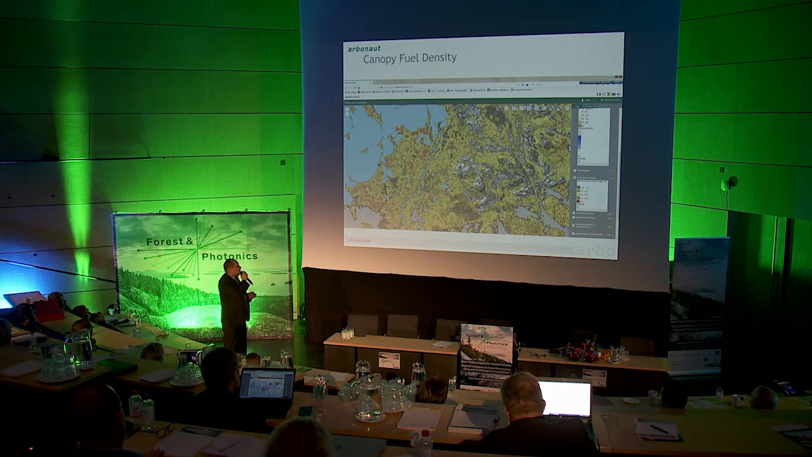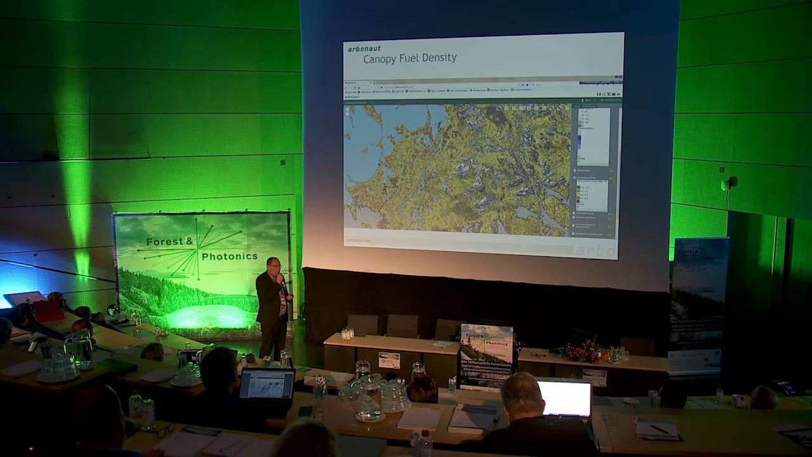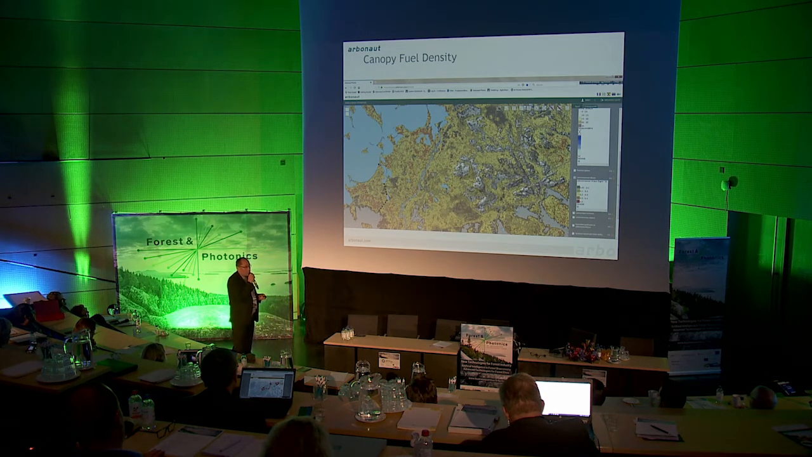But I think this is one thing that has not been extensively used even in the Mediterranean area: to use 3D fuel information from the LiDAR and then extensively plan and manage the fuel. That might be one thing that could help.